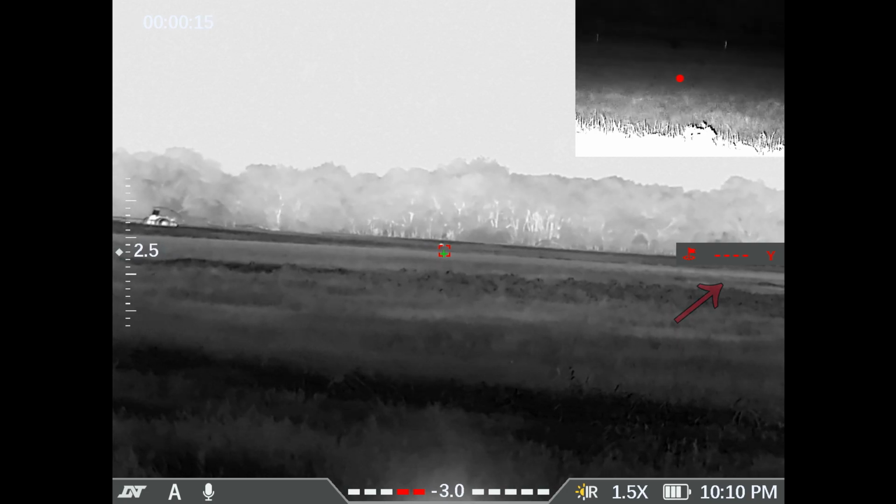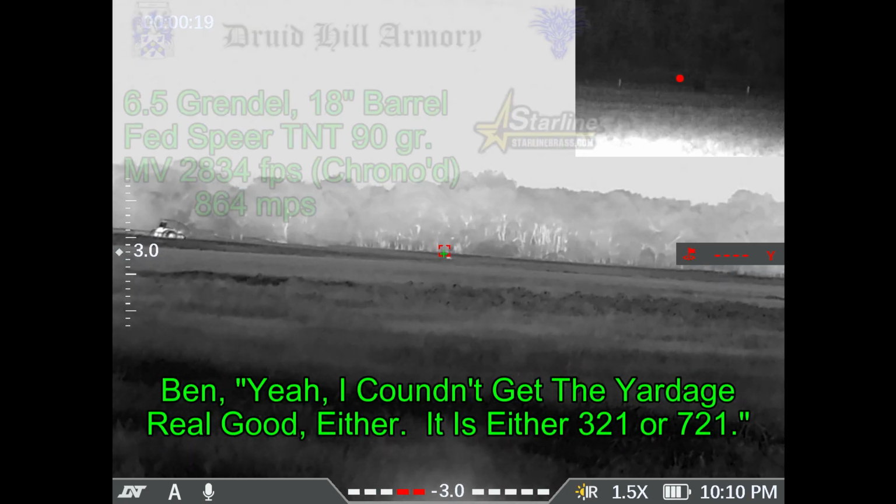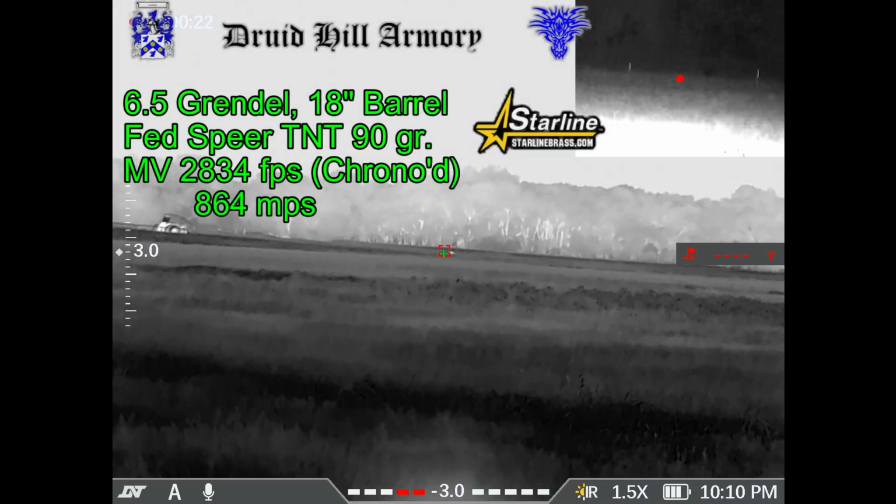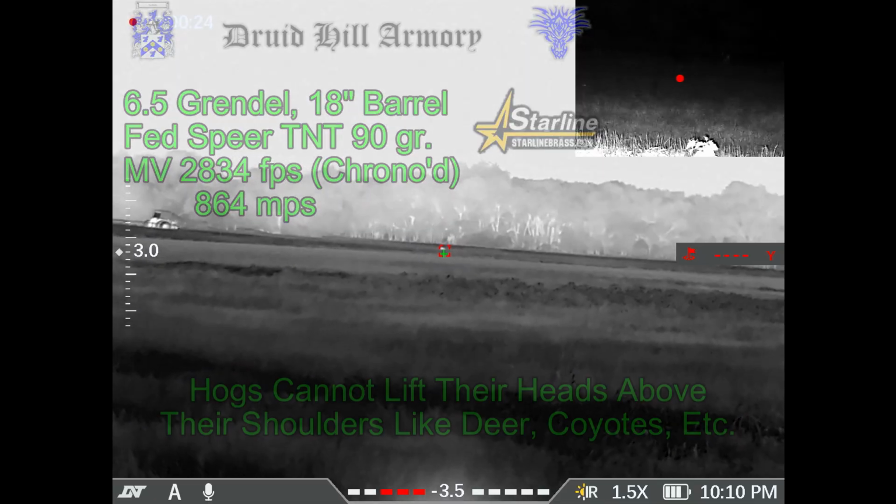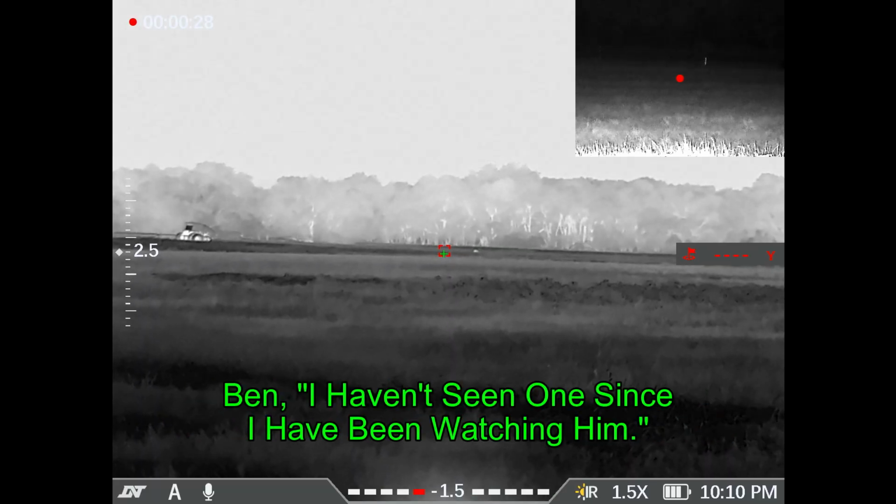No, and I can't get the yardage. Yeah, I couldn't get the yardage real good either. It was either 321 or 721. Shooting spare TNT bullets loaded by Yoter Armory into Starline brass. I'm waiting to see if he lifts the head. I don't see any head lifts. I haven't seen one since I've been watching.